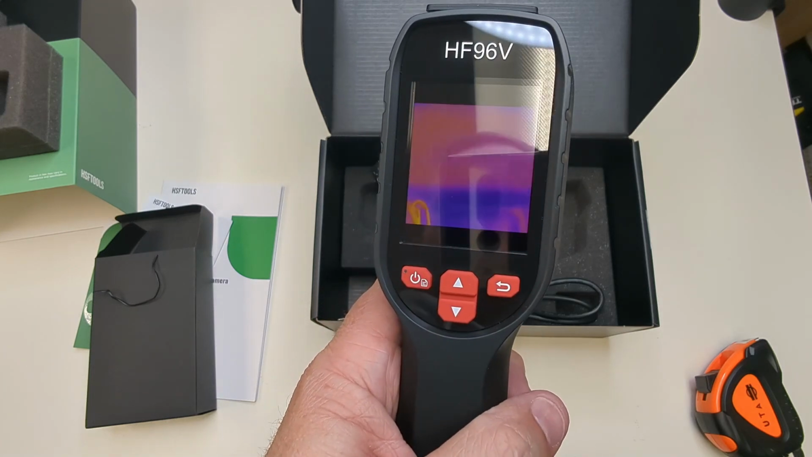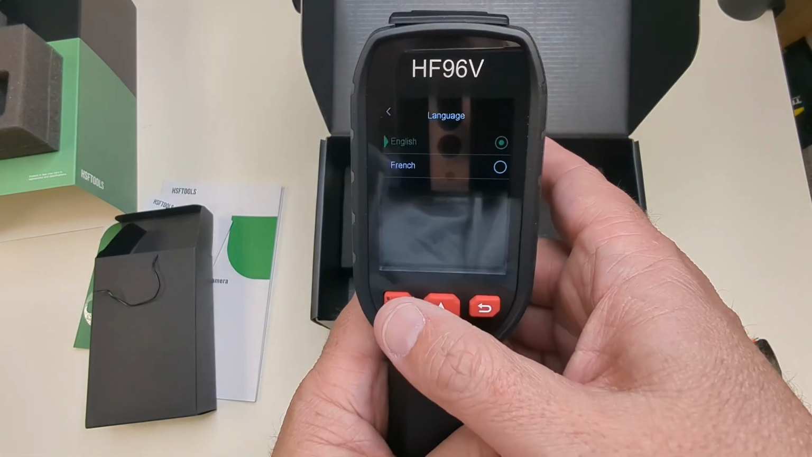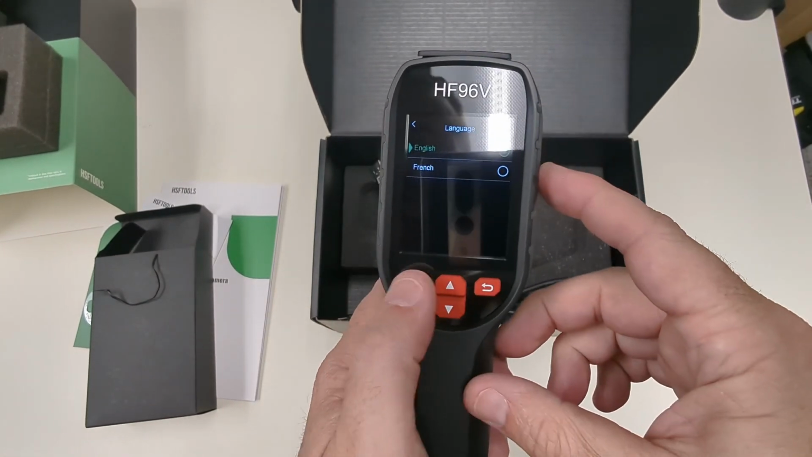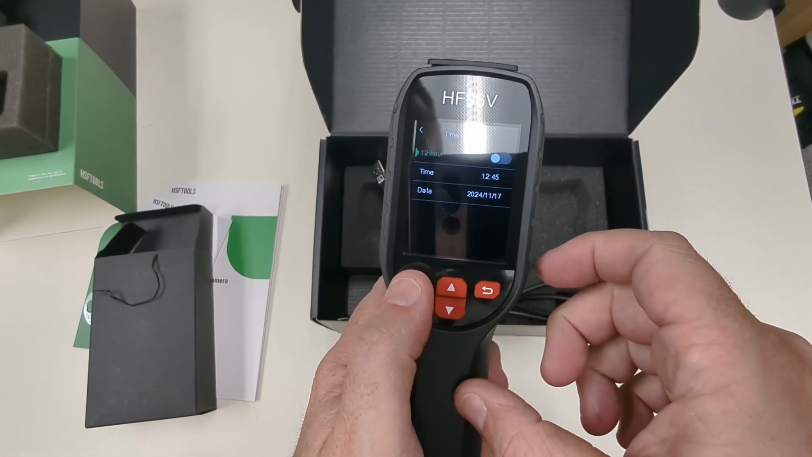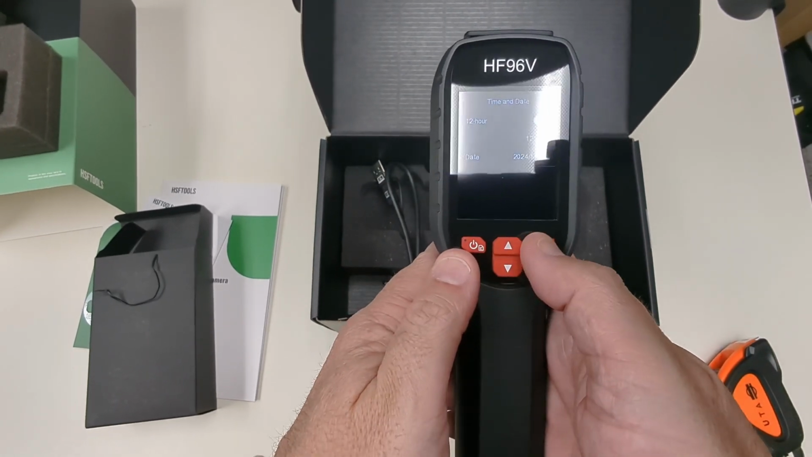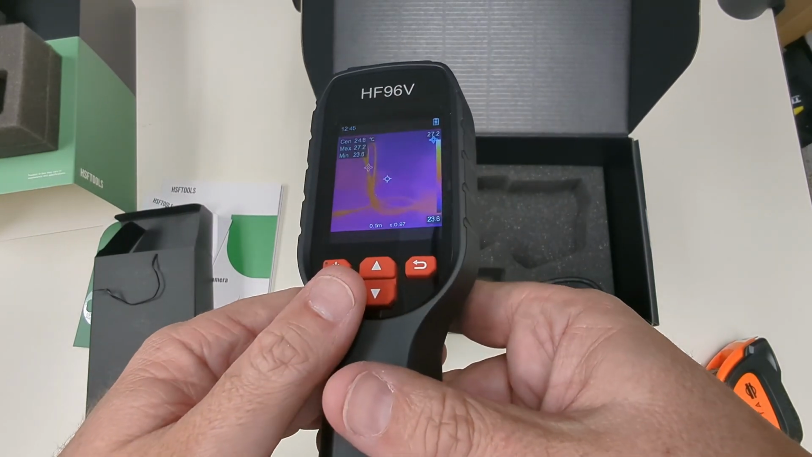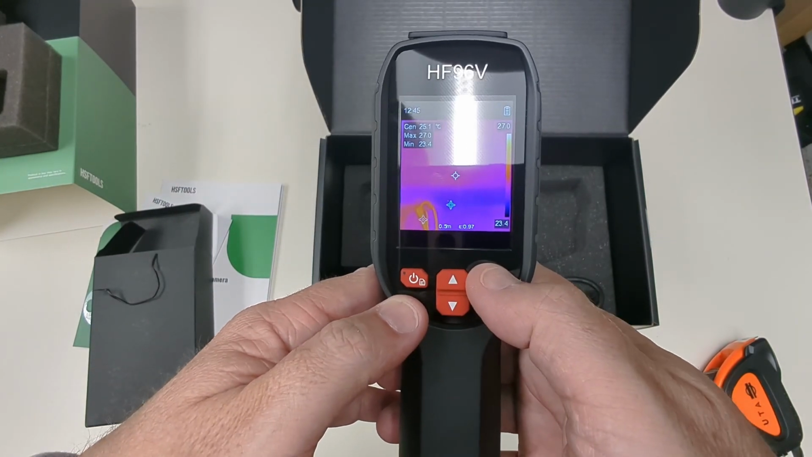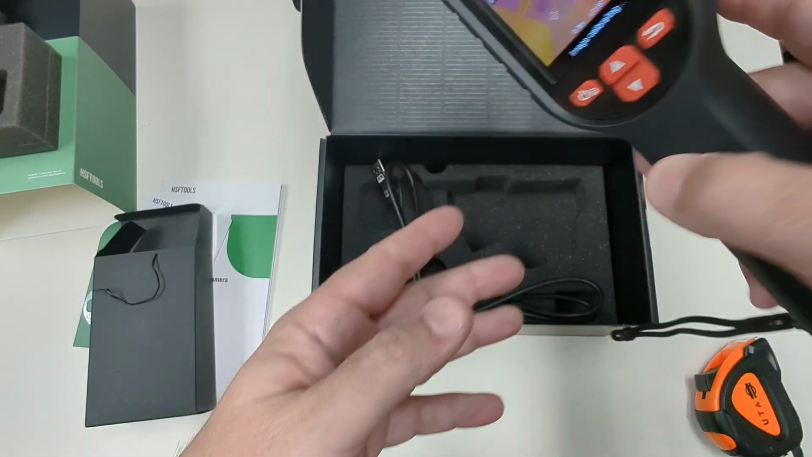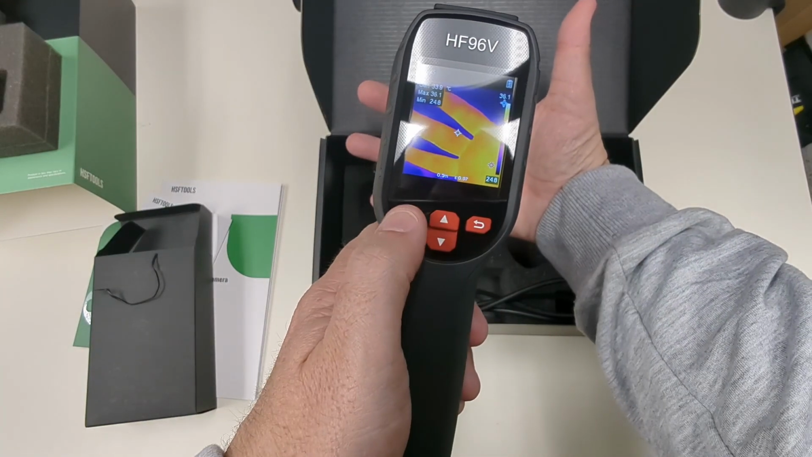Nice thing about this tool is you can do firmware updates. So we are getting some, oh, there we go. We're going to get some early settings. Let me just turn off this above overhead camera light. And we're going to do 12-hour time. And you can see we're already getting some thermal activity as I turn this around. You can see there's my hand underneath it right there.